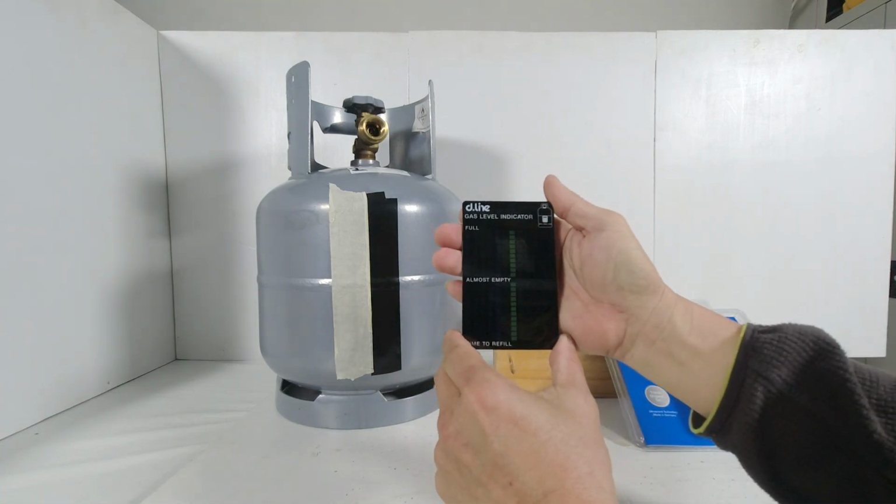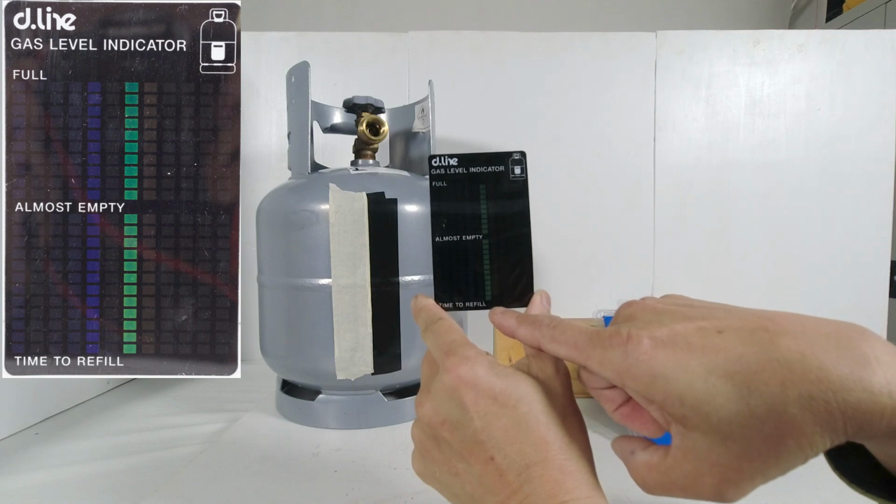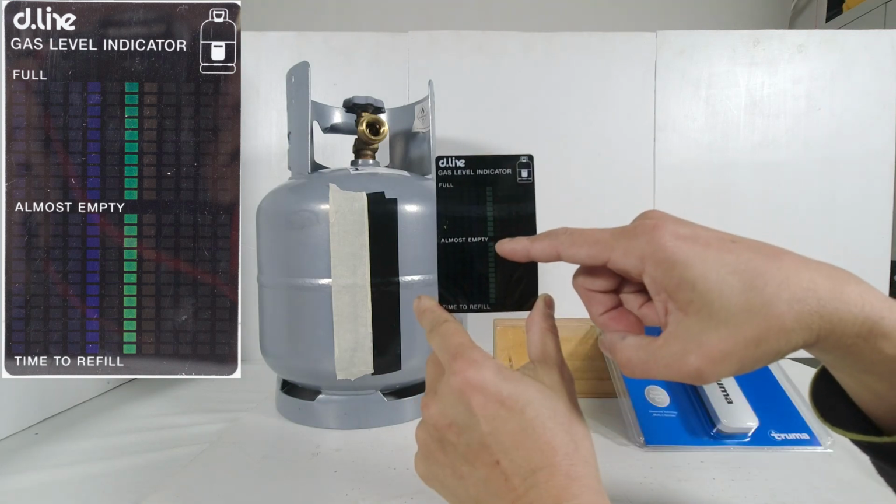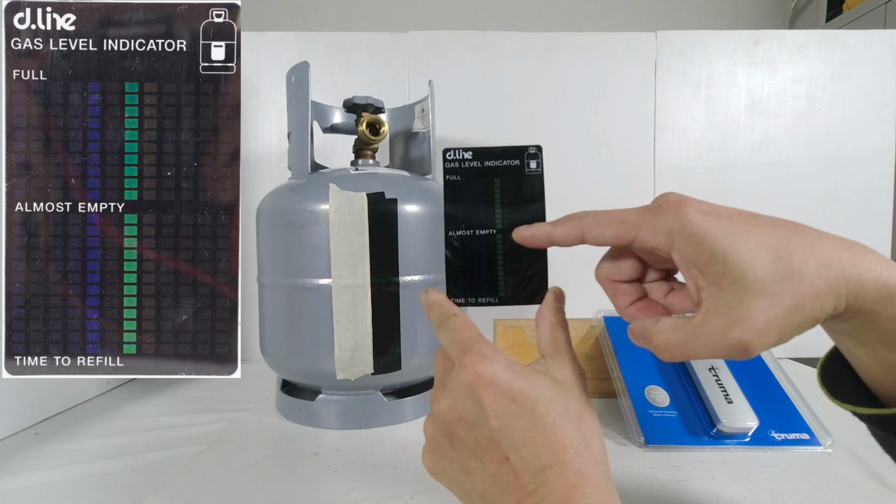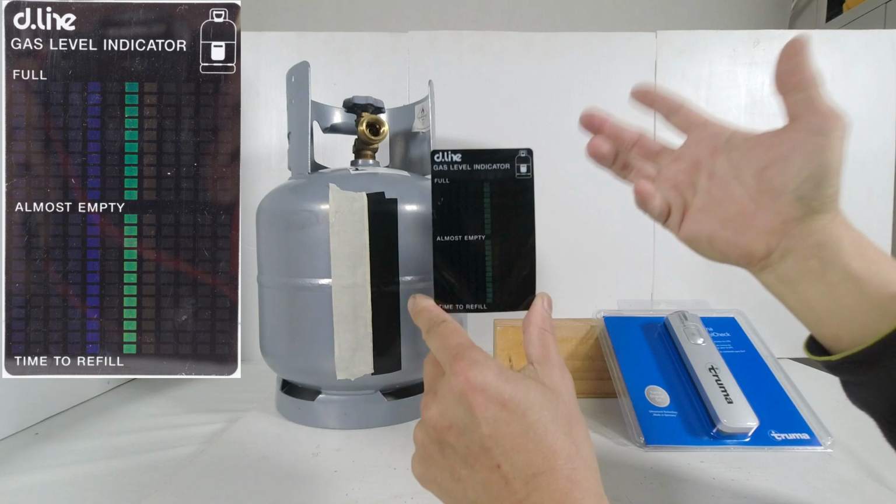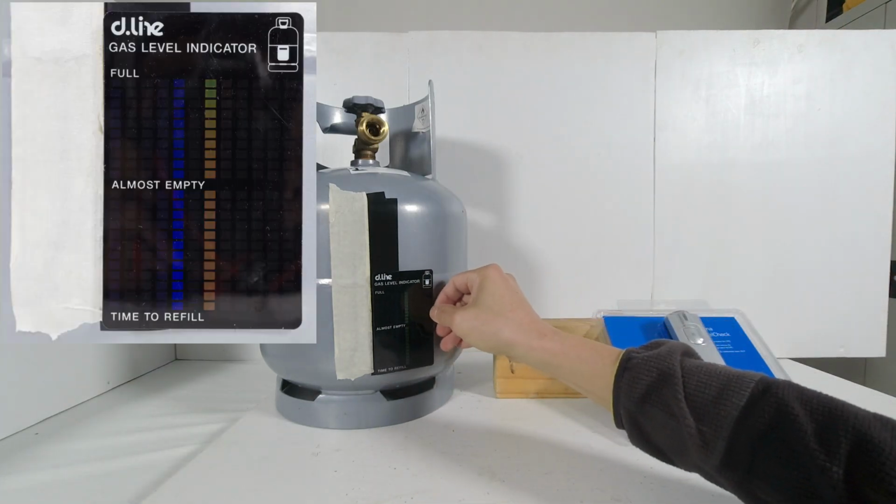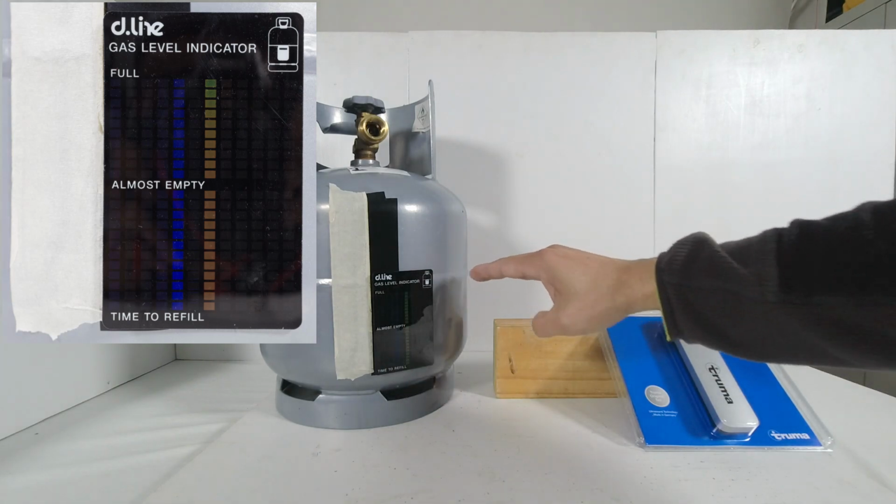This is what it looks like. If the light changes at the bottommost LED, it means it's time to refill. If the light changes at this portion, it means it's almost empty. If the light changes at this part, it says it's full, but that's not really true. So place the magnetic indicator strip here below the weld line.